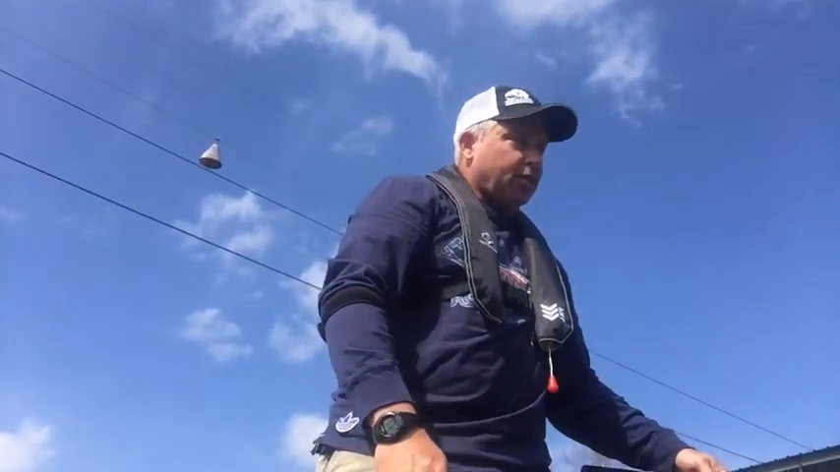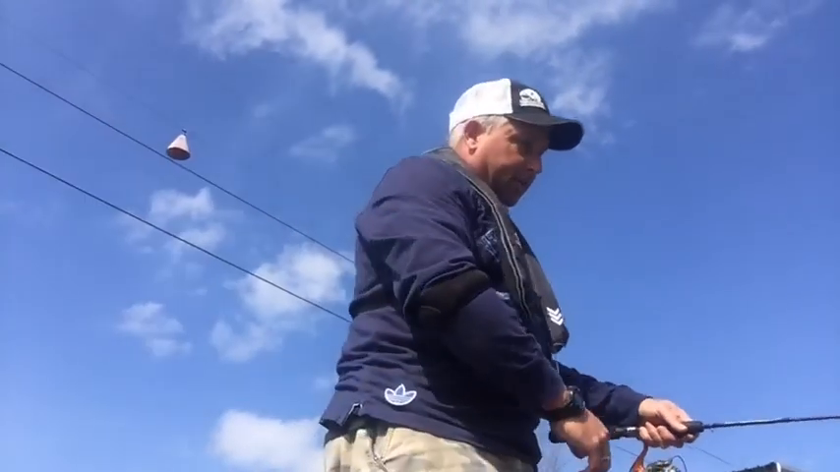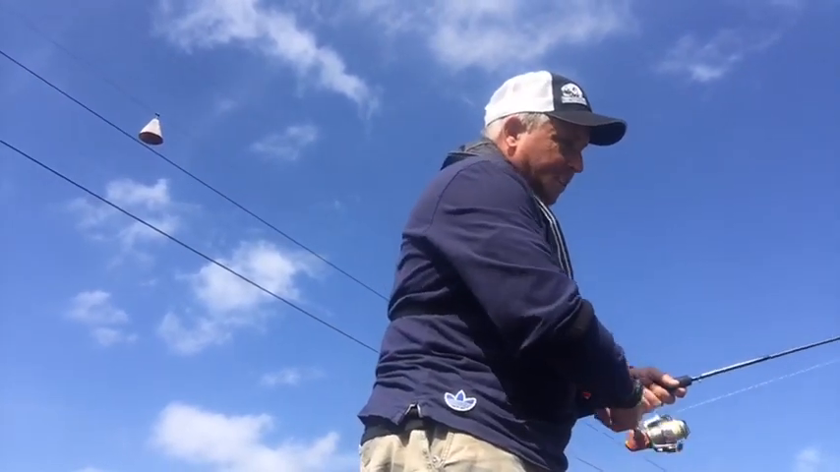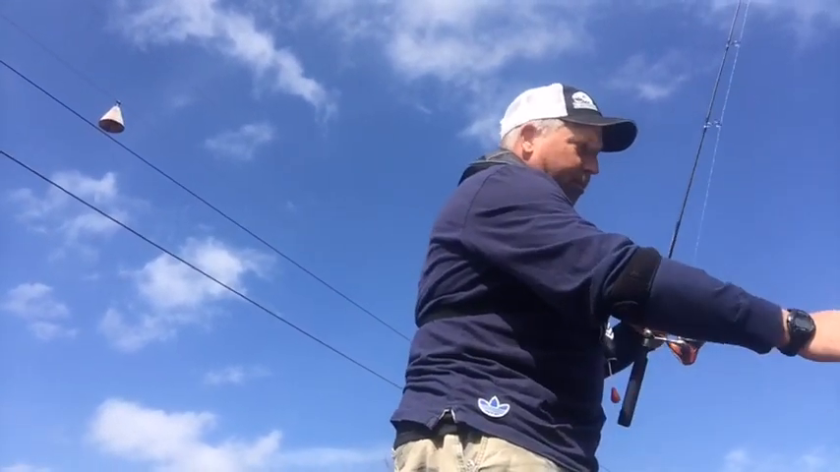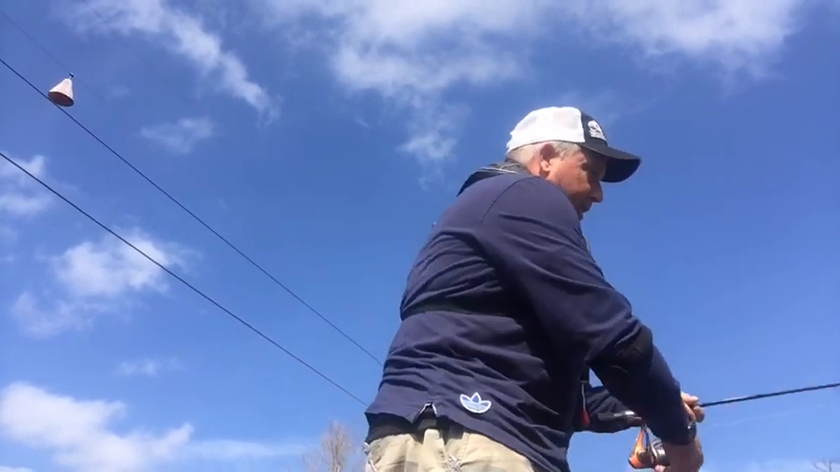I'm going to stop the locator, back the boat around. There was a hit right there. Now I'm going to try to catch this fish, these suspended crappie. He pulled my skirt down. I think I've got them spotted well enough that I might be able to get down.